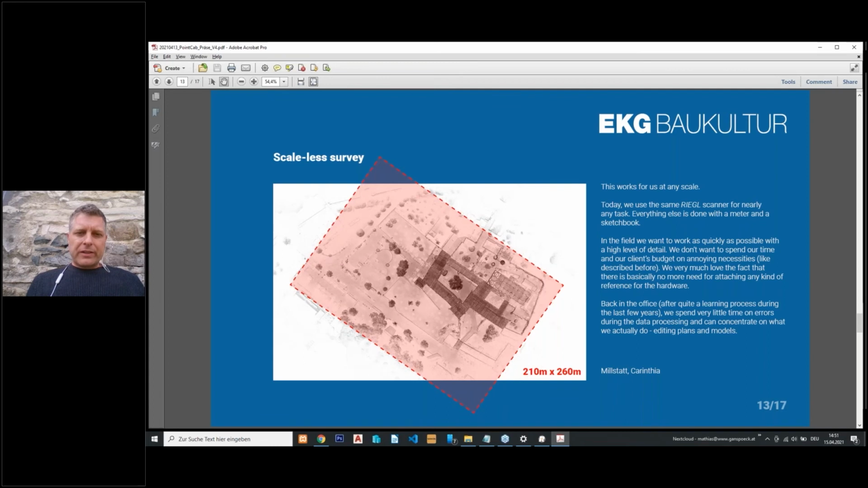Earlier we used, for example, a bigger scanner for the large areas in the exterior, then maybe a phase shift scanner for the interior, or a structured light scanner for building details of these medieval structures. But this is not necessary anymore because this one device is, of course, no structured light scanner in terms of detail, but it's far enough to do plans up to a scale of 1 to 5, which is very okay.